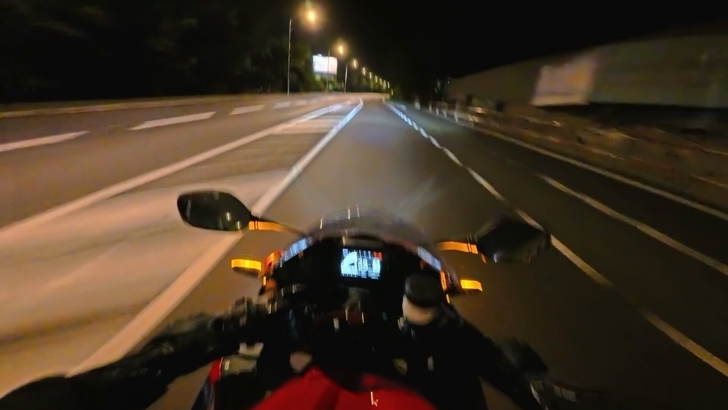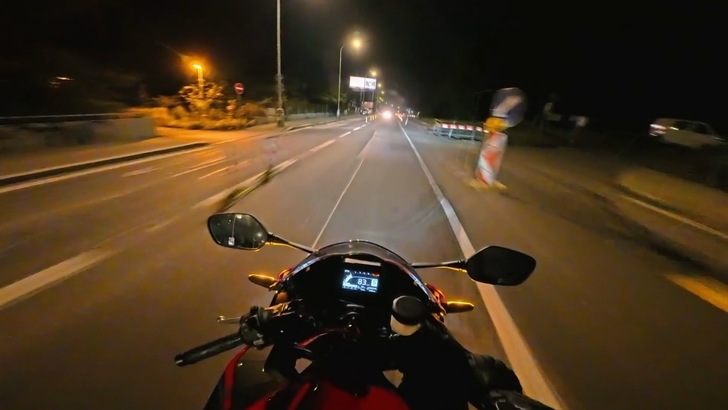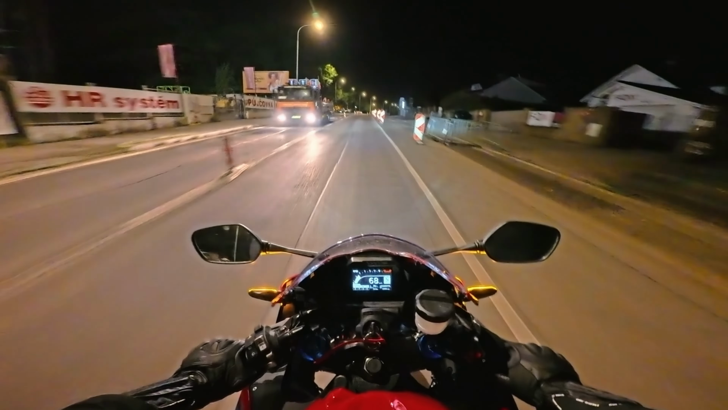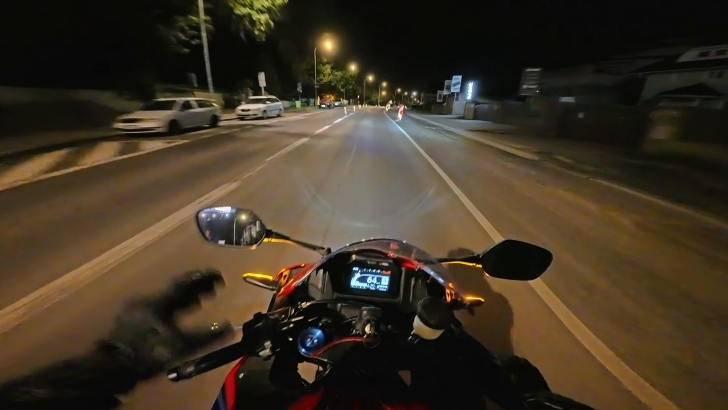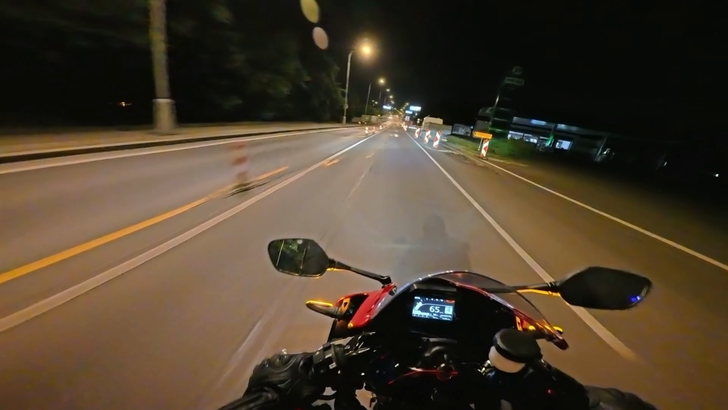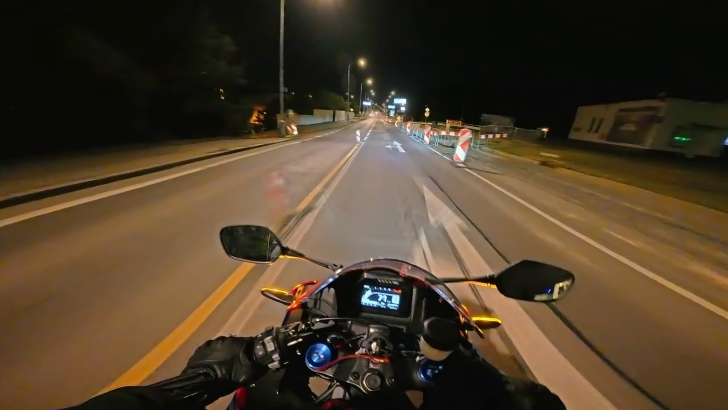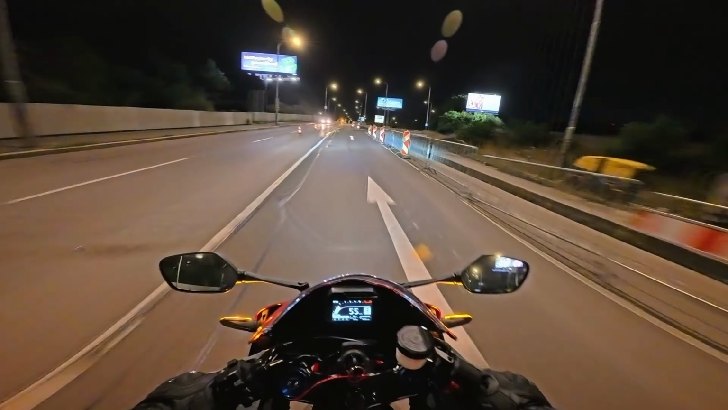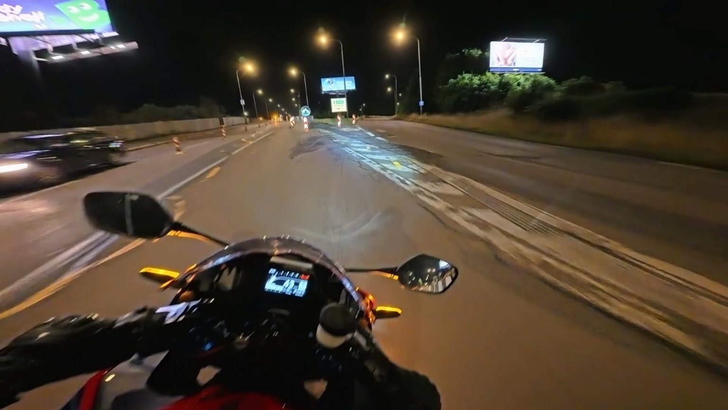This road used to be super bumpy, guys. As you can see now, they haven't fixed it up here yet. This is not the worst part, but you can see how big of a difference that is. There's just a crazy amount of bumps, holes, and everything. So I'm glad that they fixed at least half of the road. I just have to watch out over here.